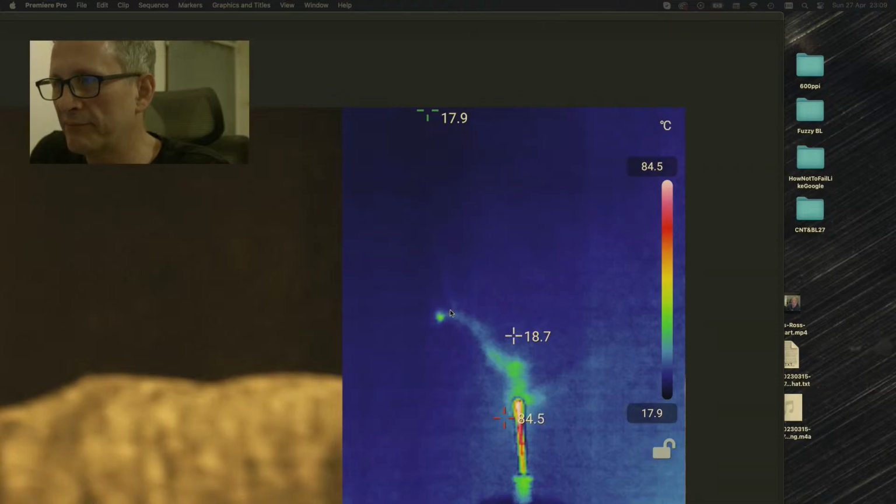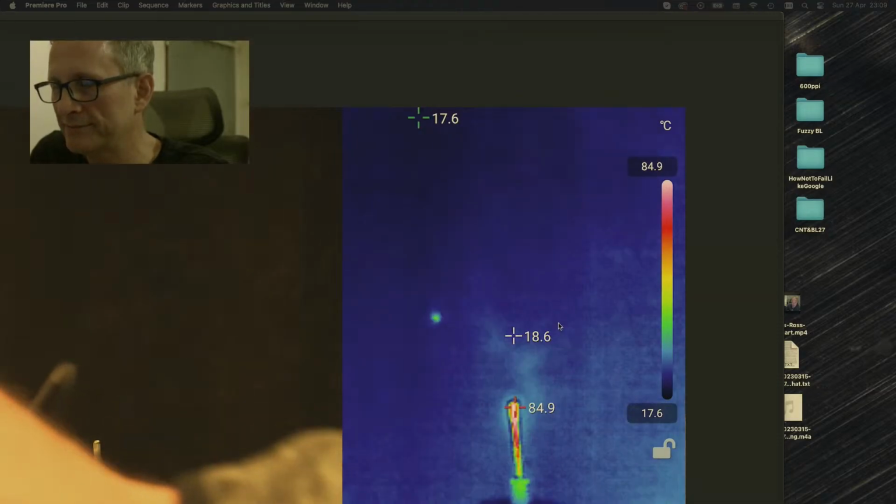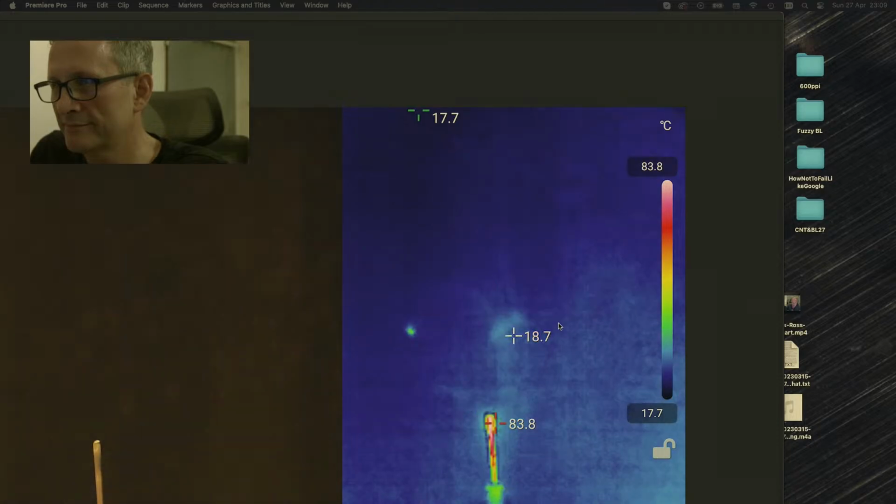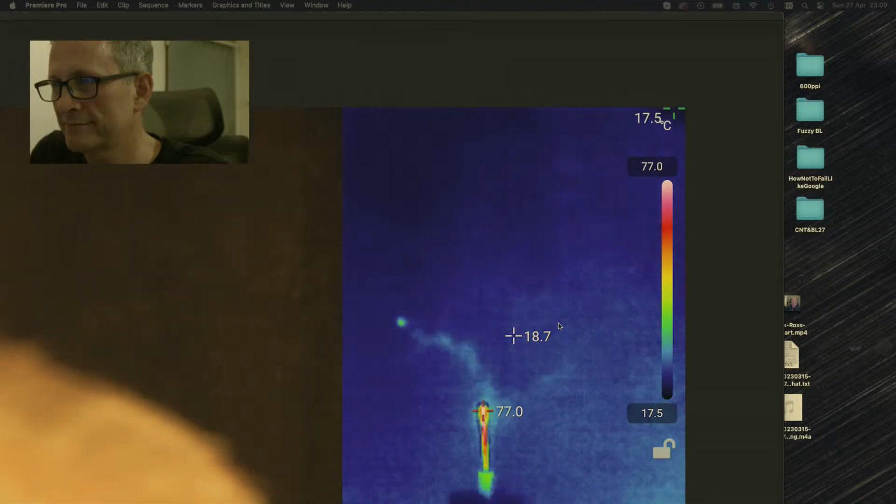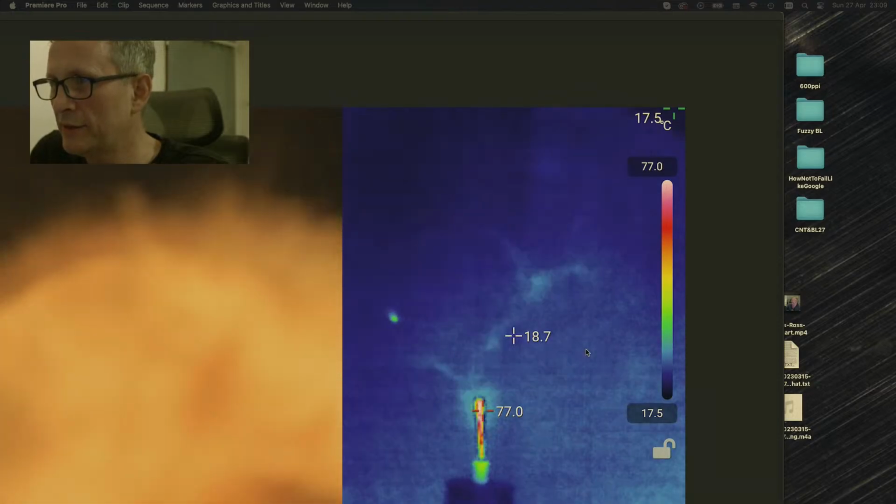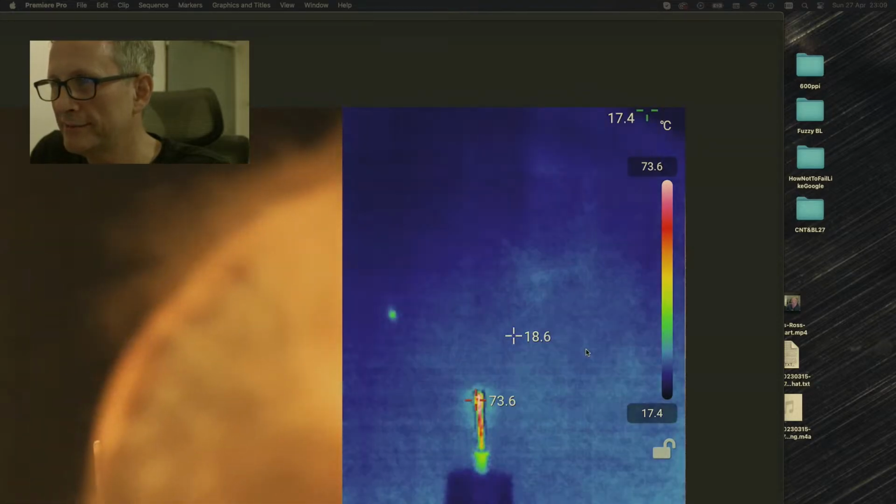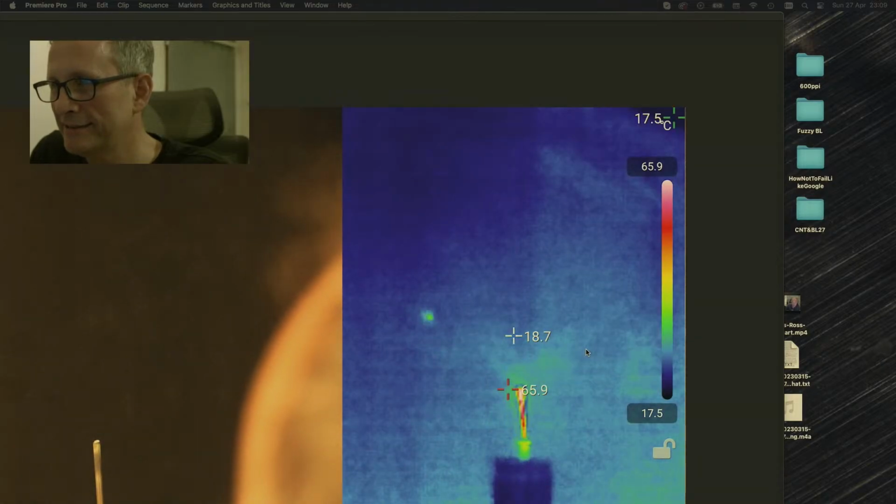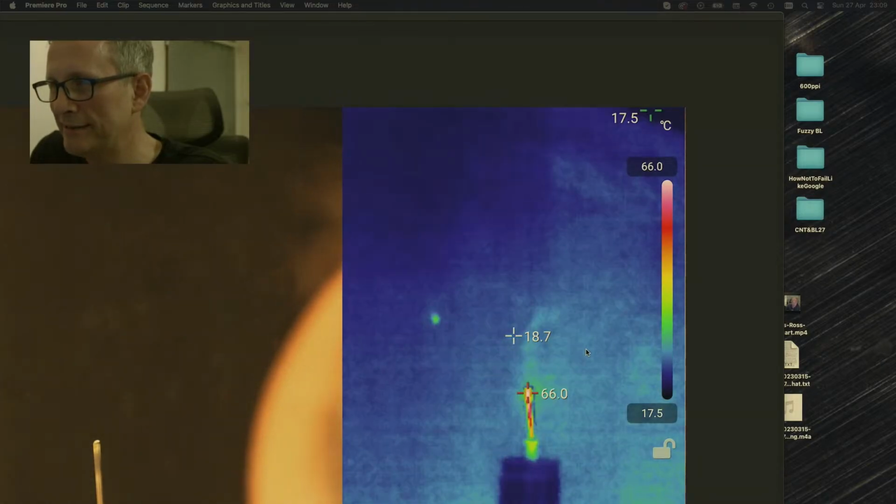It's kind of like it's just pulling it towards it. Again, is this moving towards it? Maybe. If only we could actually get a better frame rate. It's going to happen, we're going to see it. But it's an 80-20 thing, maybe.